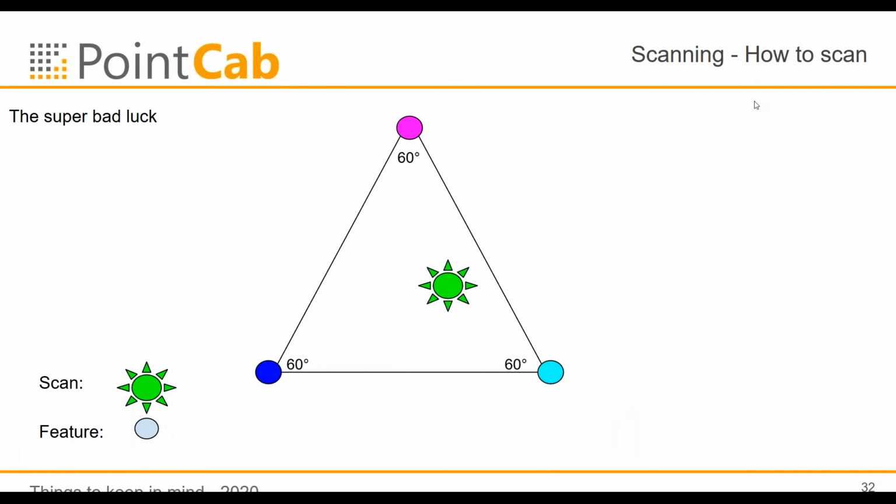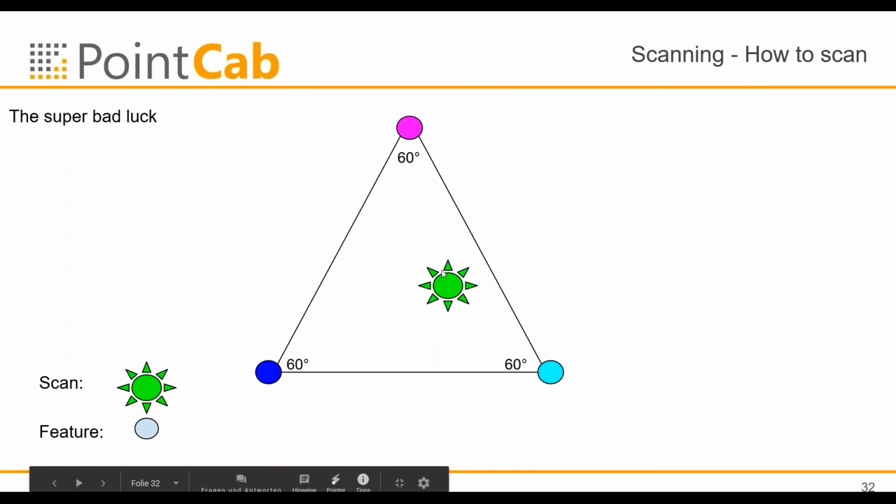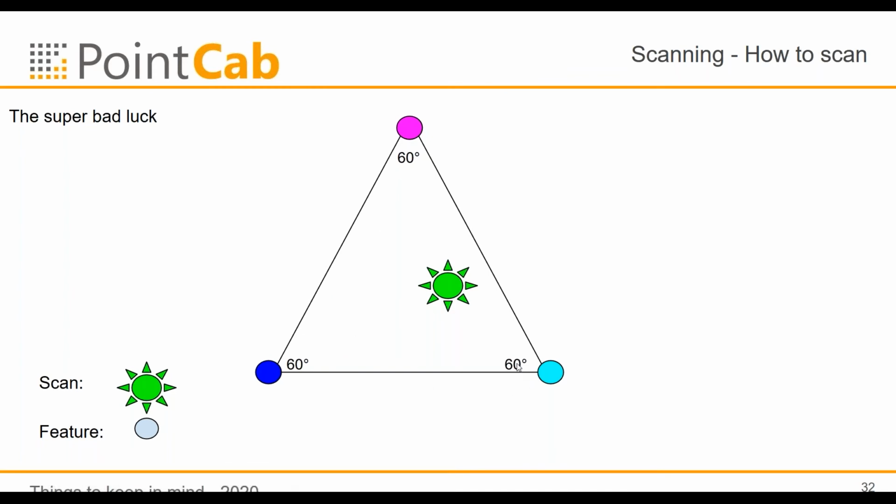Now, lastly, to the constellations. I call it the super bad luck. Here we have our scan in the middle, and we have 60 degrees everywhere. So we have the biggest triangle possible. But why do I call it the super bad luck? Does anybody know? Because in this case, you don't know which sphere of another scan is connected here correctly.